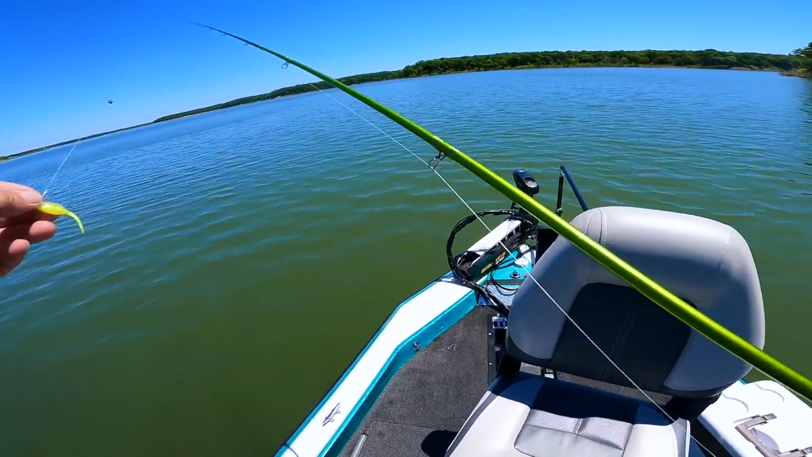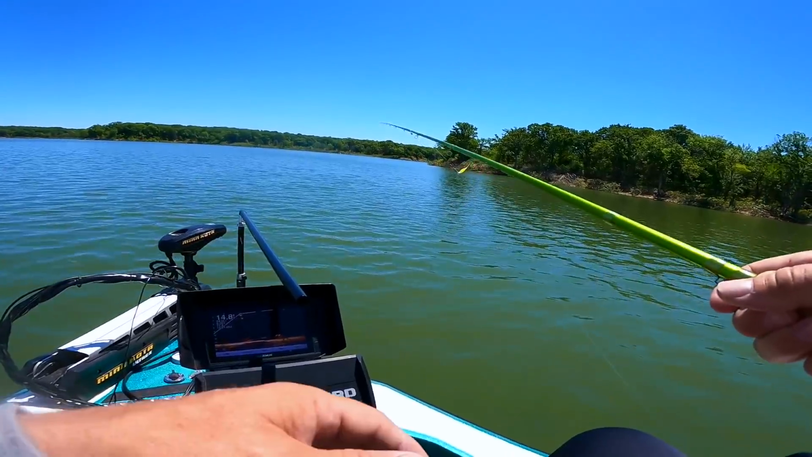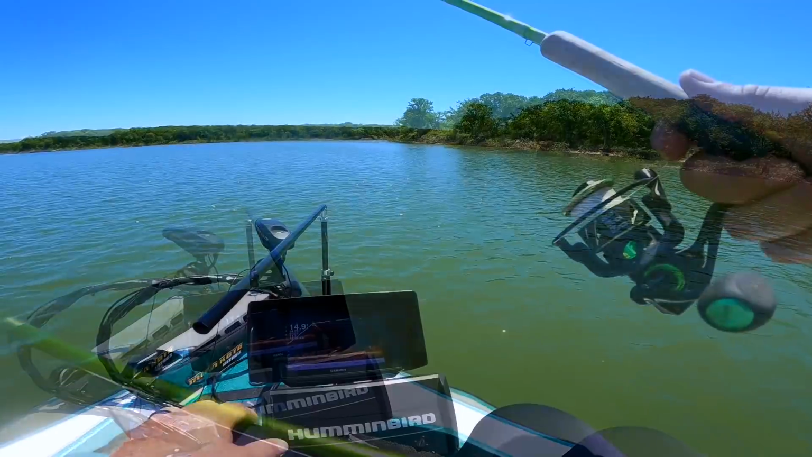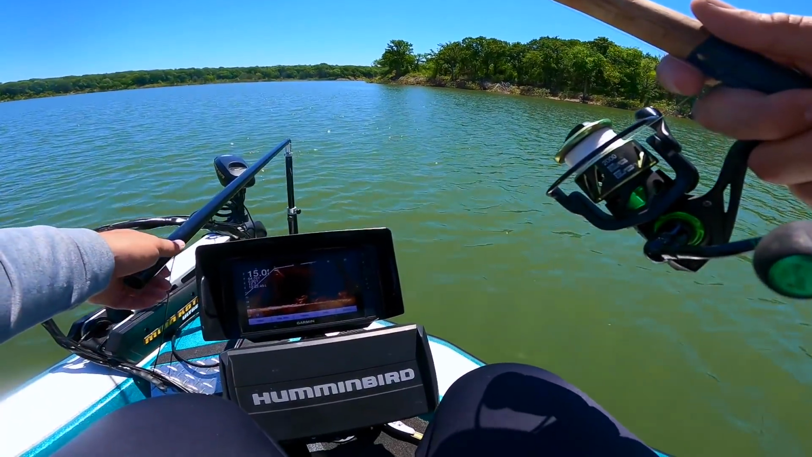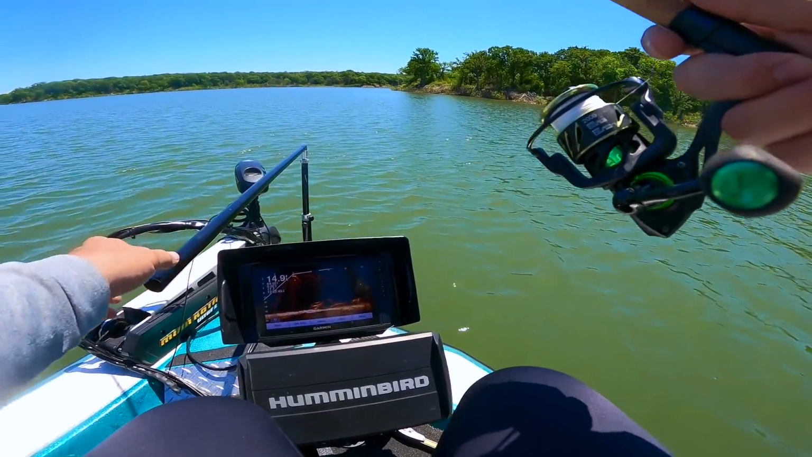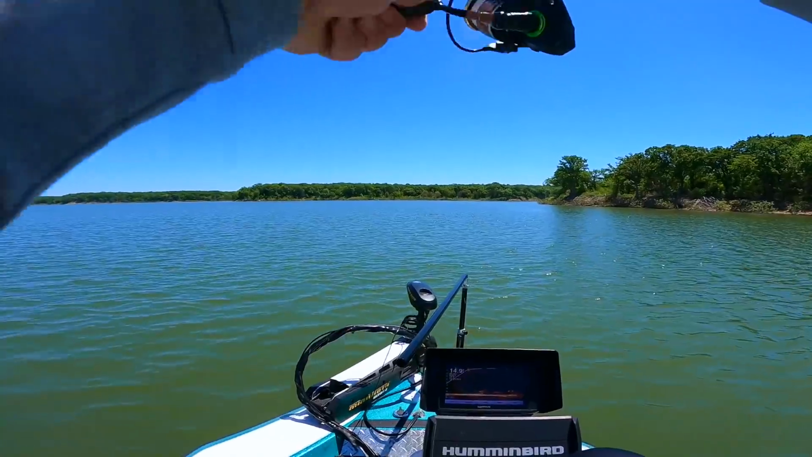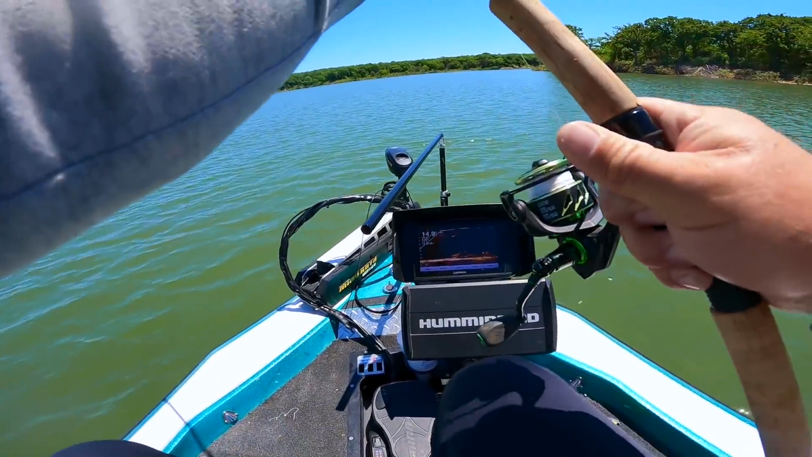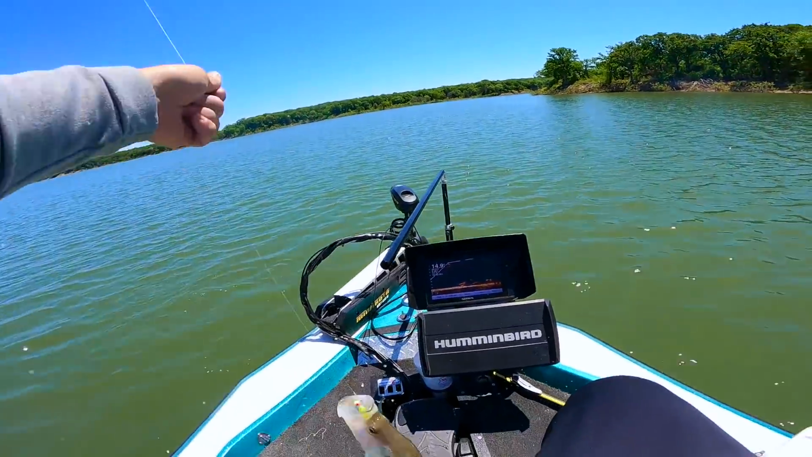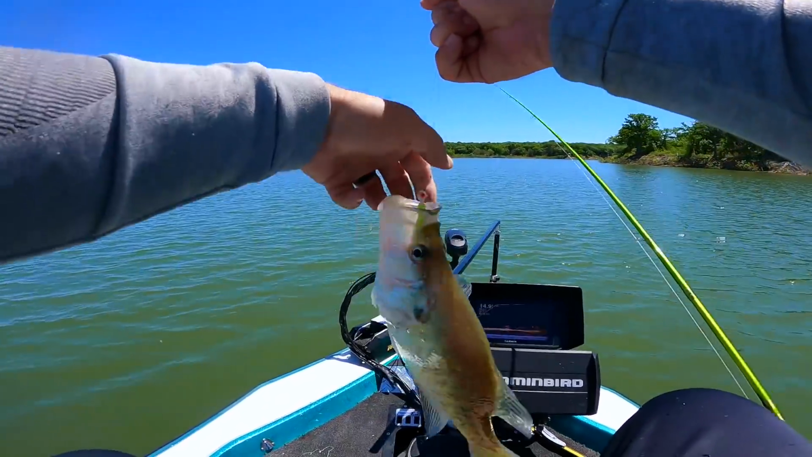Alright guys, chartreuse again. Found me a laydown. About 14 foot of water. What in the world? I don't know where I am. There's a nice fish there. Not sure that's a crappie. There he is. Oh, and I got him. Got him to come right up after it. And I guarantee it's a crappie. It's a big one too. Yep, yep. Oh, monster. Monster dog.